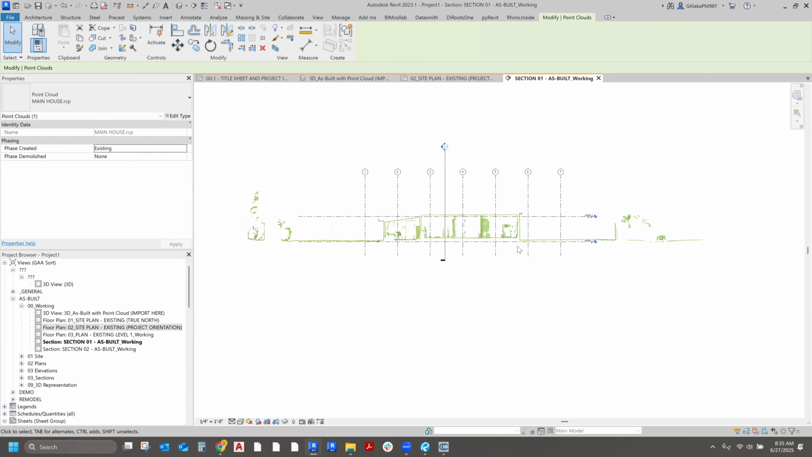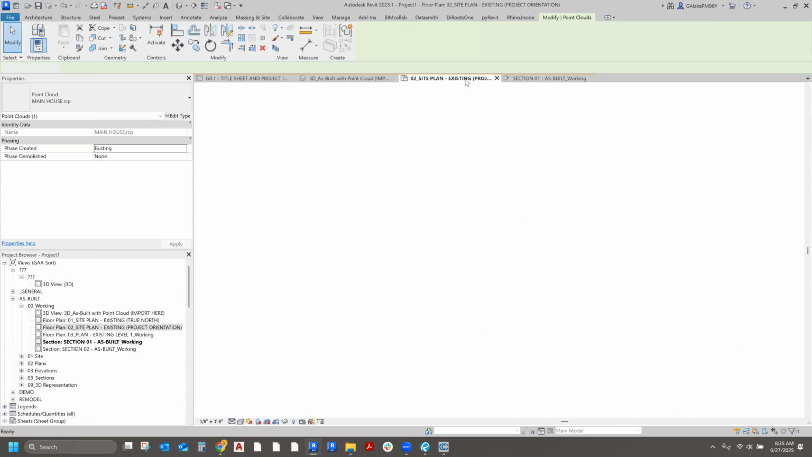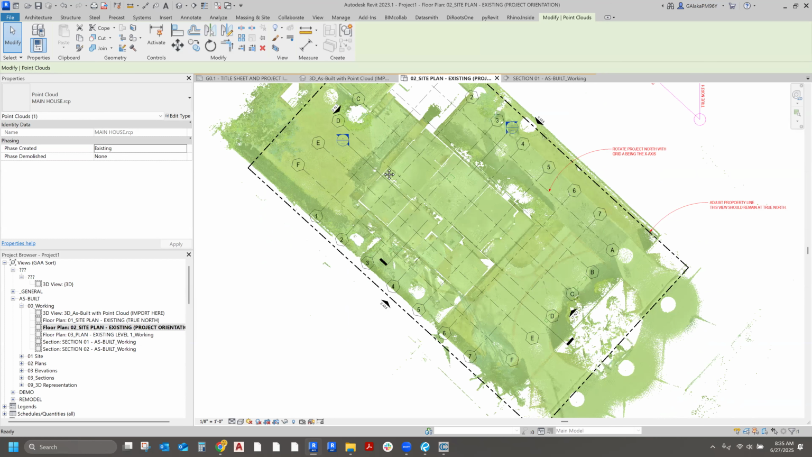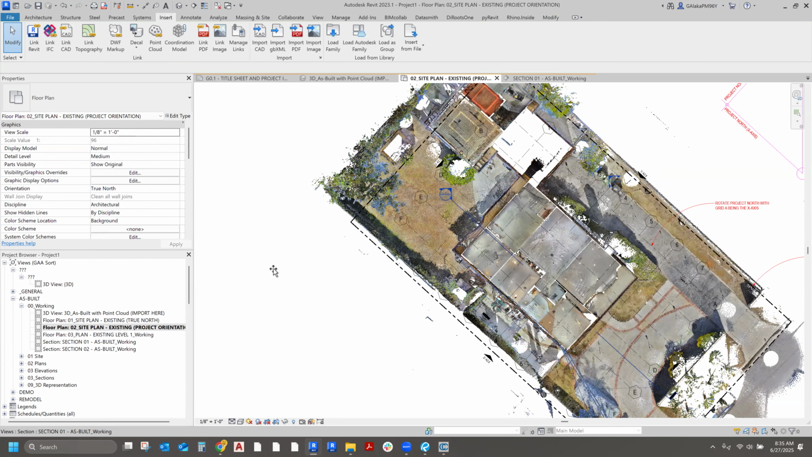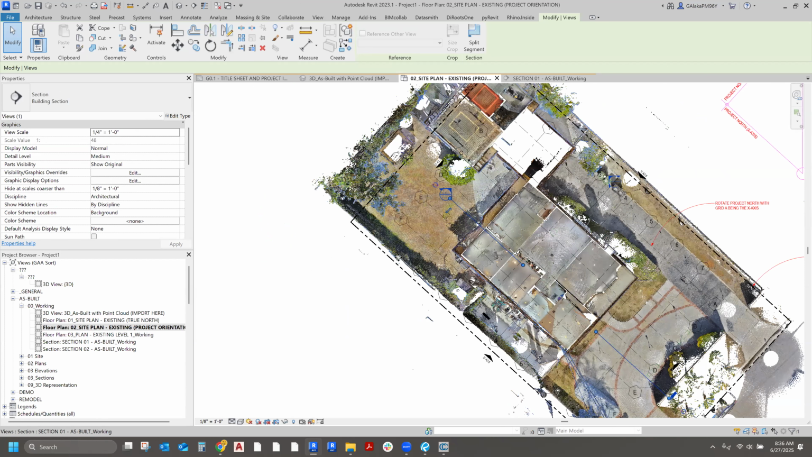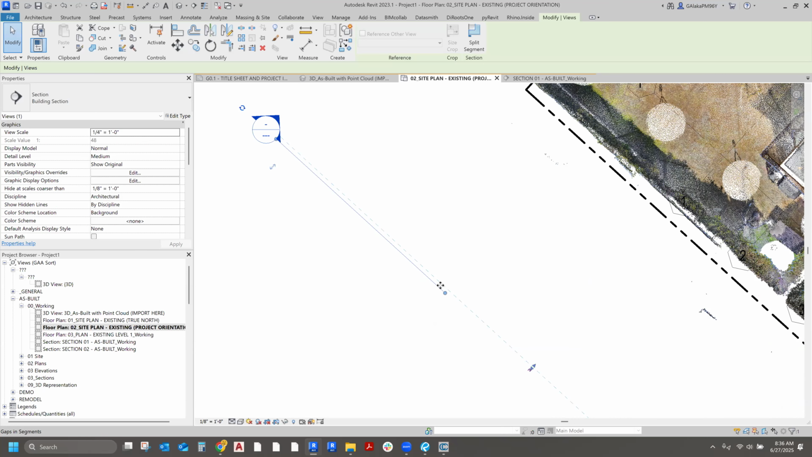Now, the beauty of Revit is that you're able to view a point cloud as a very thin slice. In this particular case, I don't know if you can see here, my section cut is cutting at a certain location, but it's only seeing this deep. If I made it deeper, then I would see a lot more point cloud information.